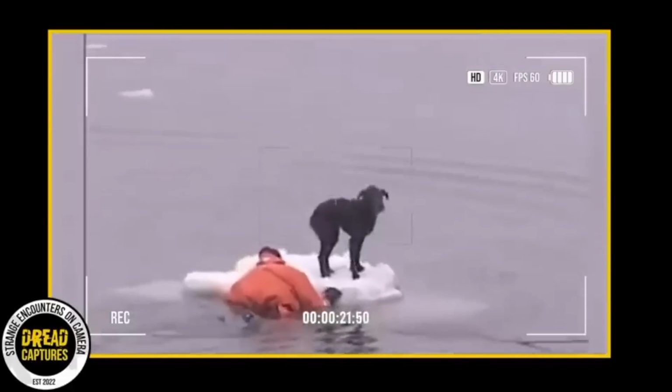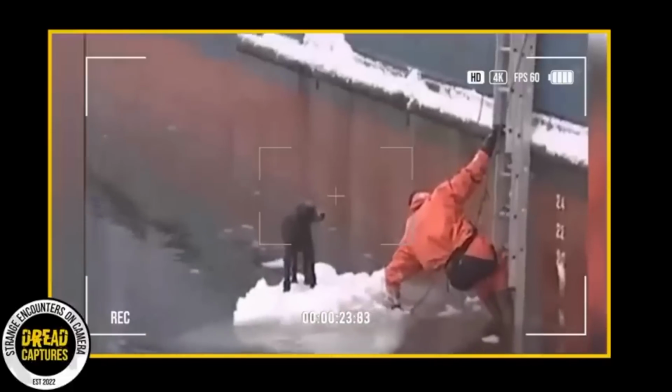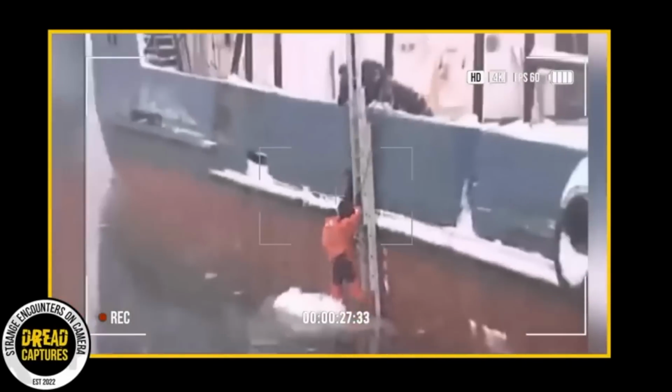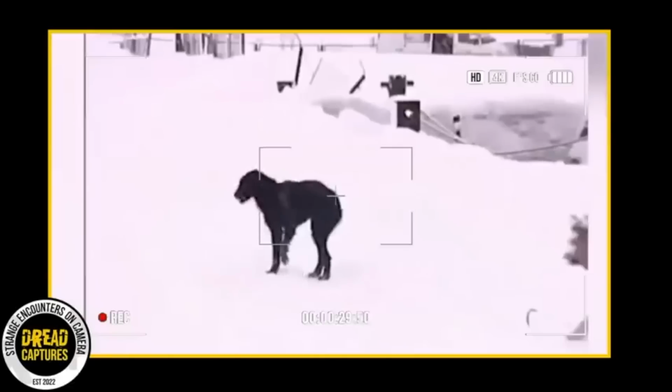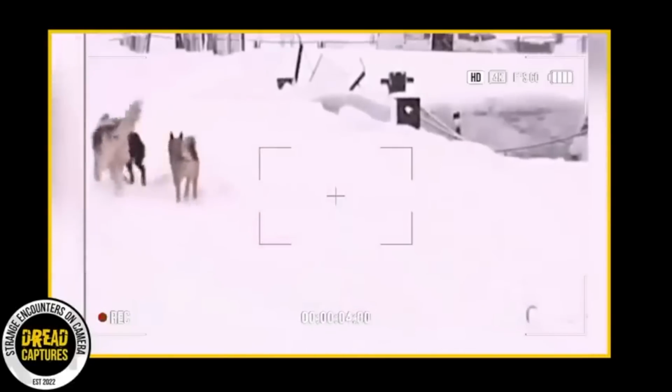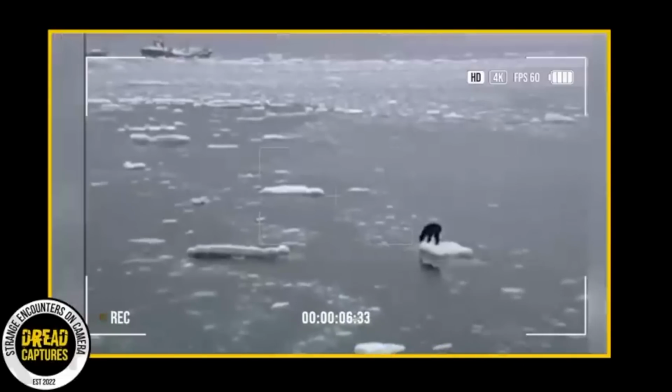I mean, this guy was battling. He had all the elements against him. I mean, he swam right towards the stranded dog. Unbelievable. His bravery ensured the dog's safe return to its waiting friends on shore, who were pumped to see him, wagging their tails, barking.